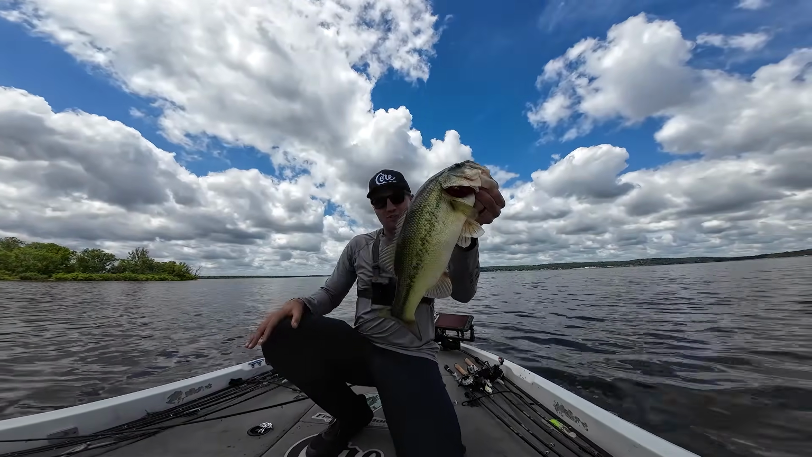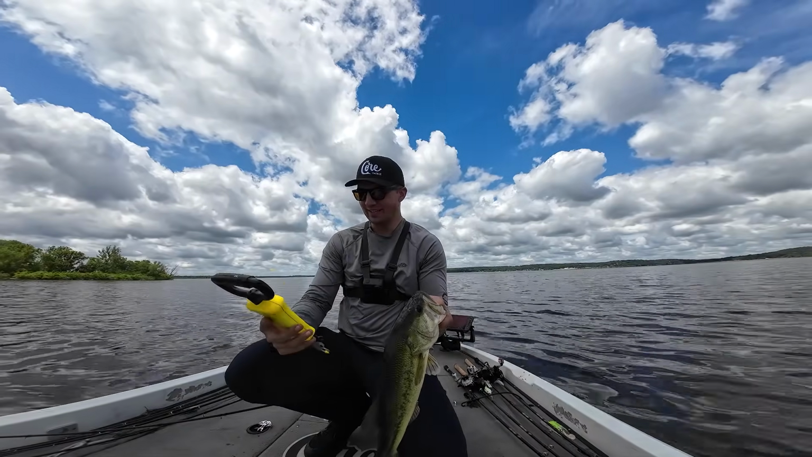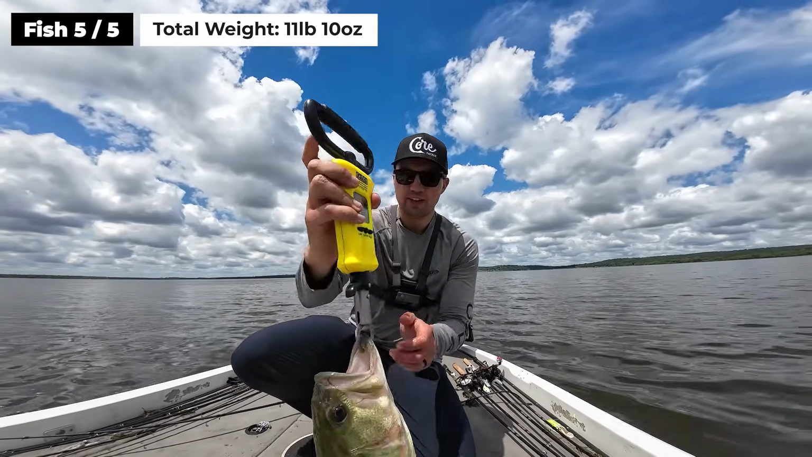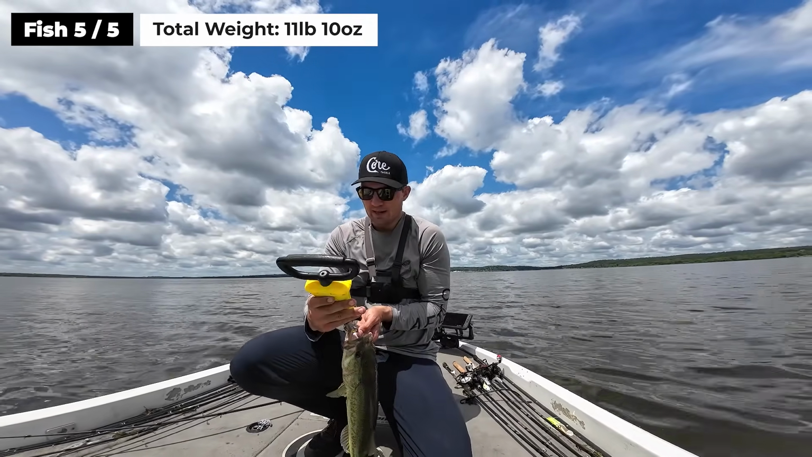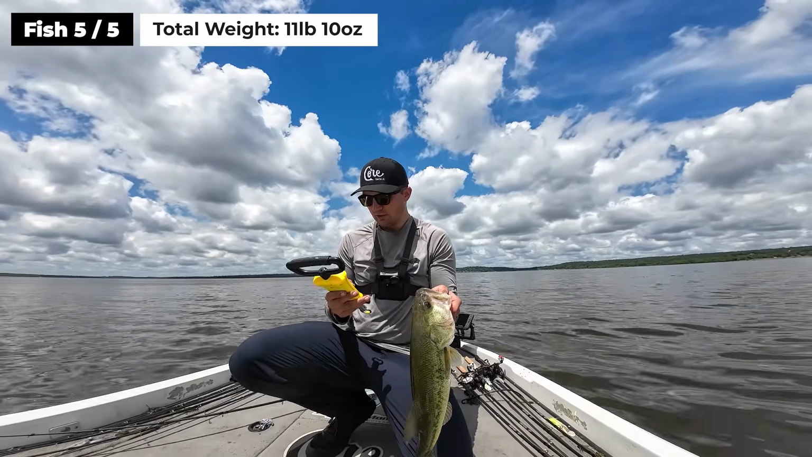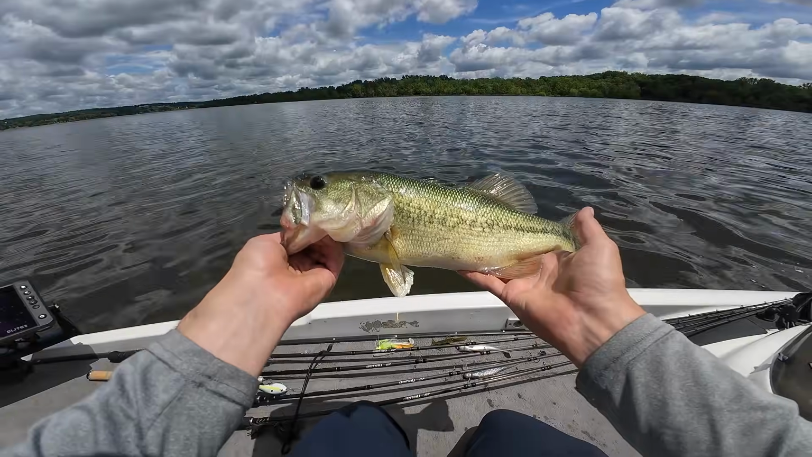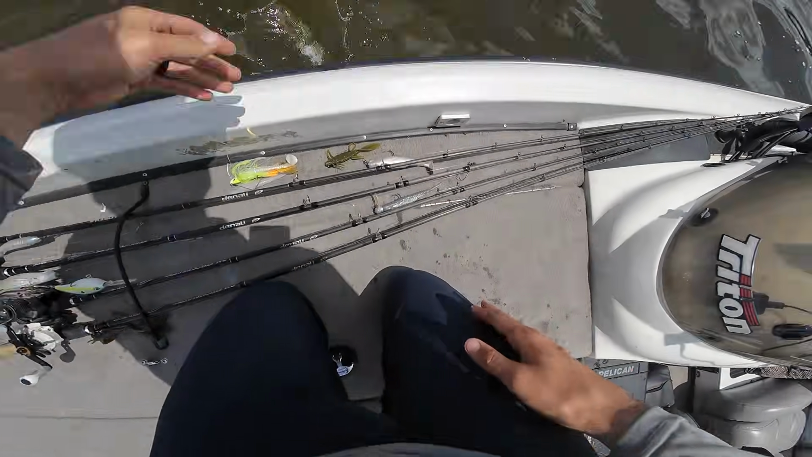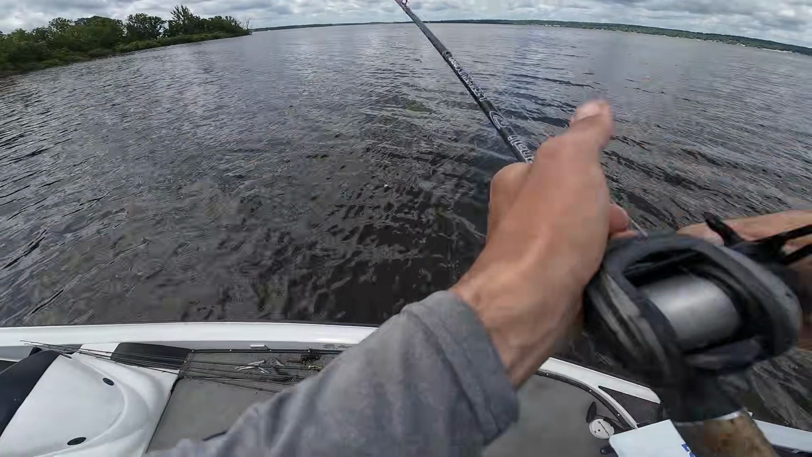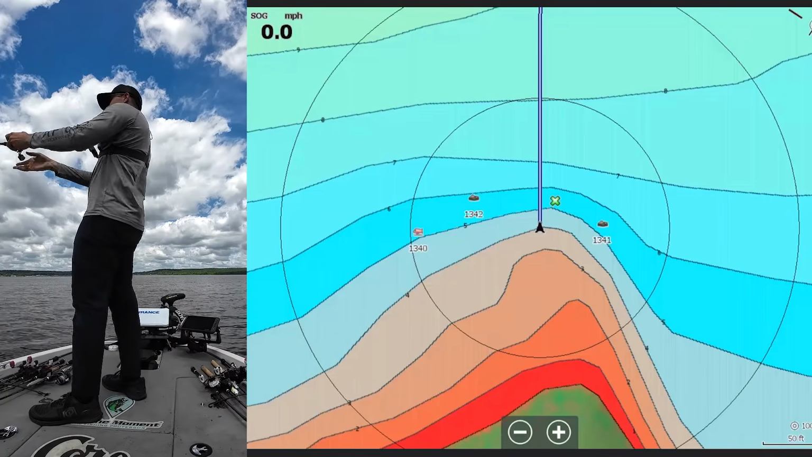That Magnum Squarebill is so fun, guys. Strike King 8.0, beautiful fish. Let's get a weight on this guy really quick. There we go, guys. 2 pounds, 15 ounces. Another 3-pounder right here. That calls out a 1 pound, 4 ouncer right there. Brings our total up to 11 pounds, 10 ounces. Beautiful fish. Awesome. Let's get that guy back down the lake. Nice one. There we go, guys. Got him on that Strike King 8.0 Magnum Squarebill right on our waypoint, which is awesome.